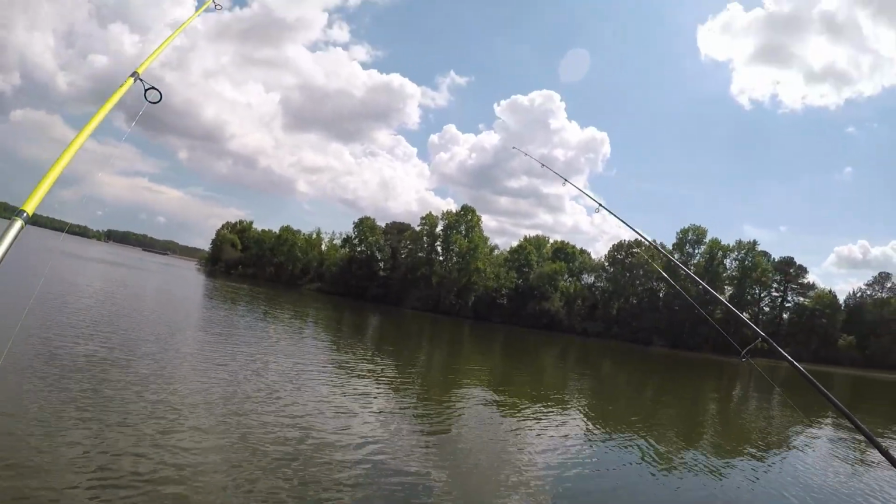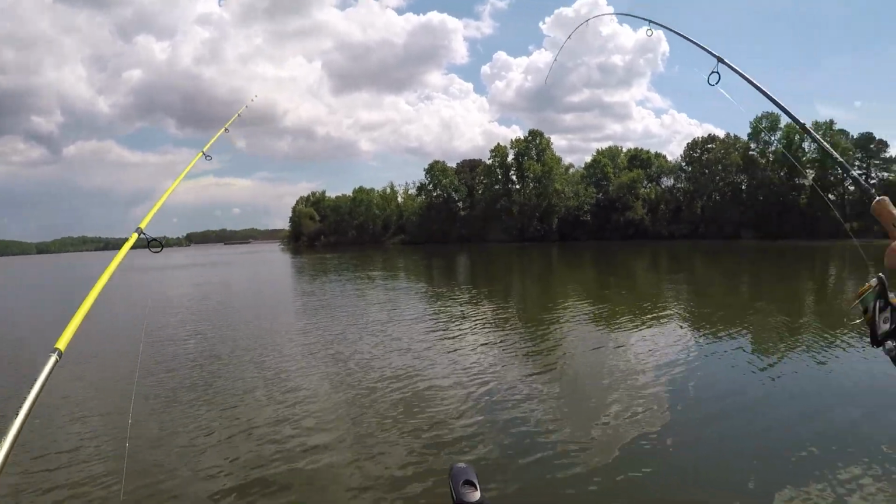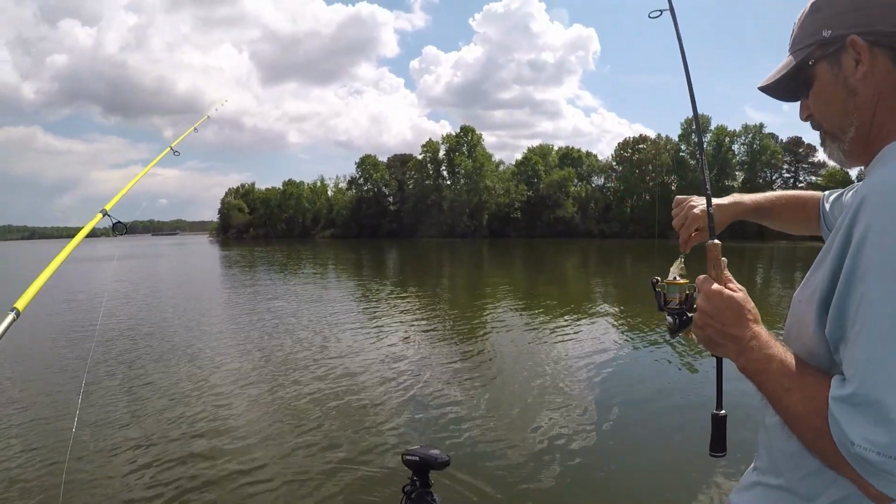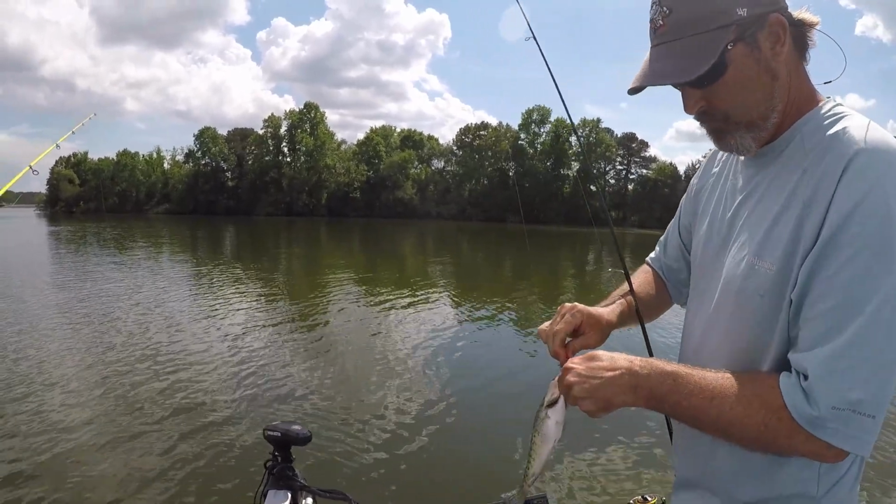Those right there are probably crappie. See those laying on the bottom? Yep. This is the white crappie hole. This is a white crappie hole.